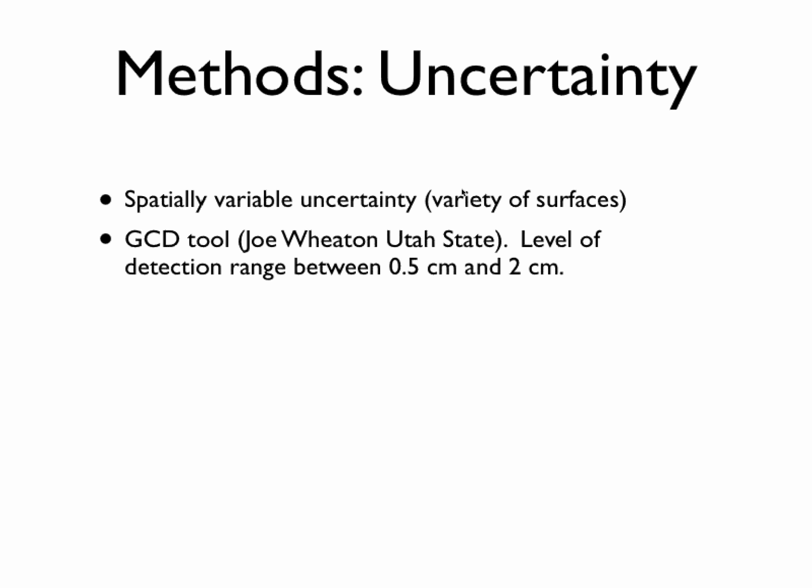So to do spatially variable uncertainty, I used the geomorphic change detection tool that Joe Wheaton created. He's from Utah State. And I set a range of my uncertainty. So my level of detection, that's the level at which I say, okay, when I subtract 2 DEMs from different time periods, where my level of detection is the level at which I believe the change. So my minimum level of detection is 0.5 centimeter. So any difference that's less than 0.5 centimeter, I say, well, that's within my error. I can't actually say that that's true change. But the level of detection ranged up to 2 centimeters in some places because I saw that in the more uncertain areas it could get that high.